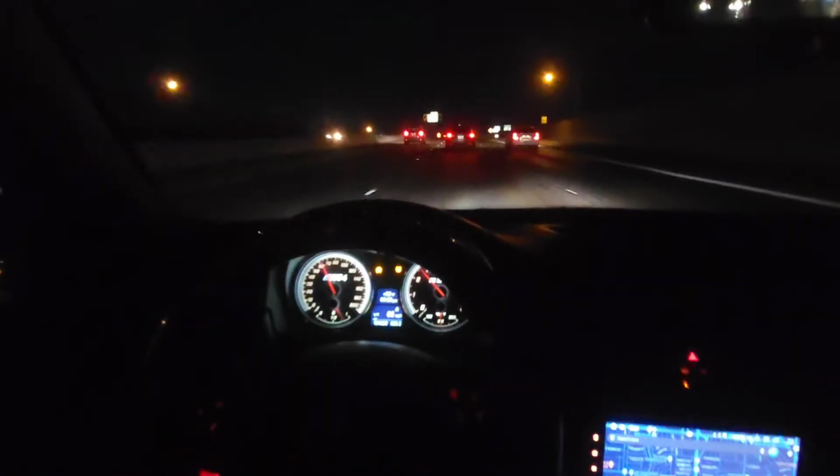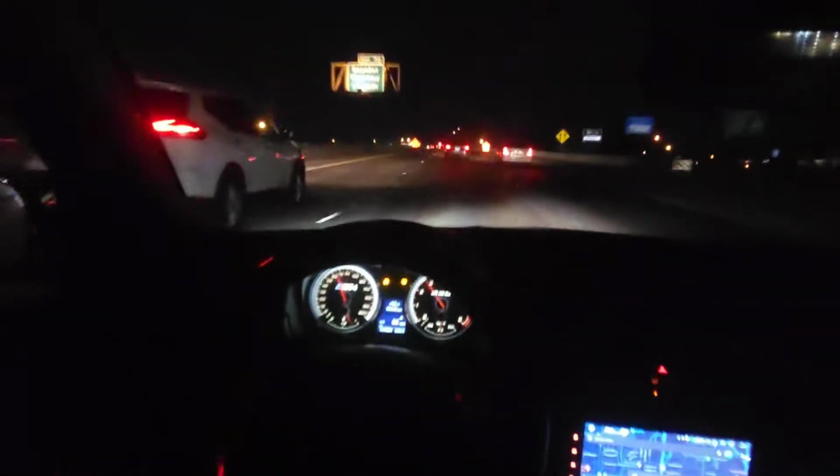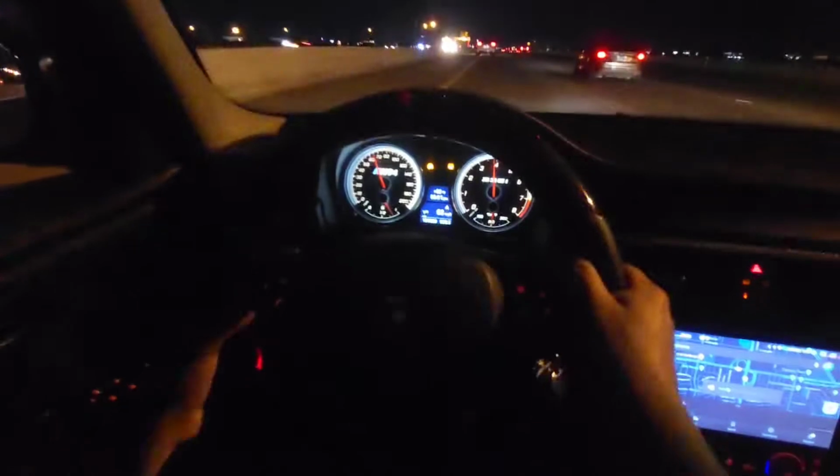Still shot up, but this is fourth gear. No, you need third. That wasn't good. I'm going too fast now. Before you know it, you look up, it's like 100 already.